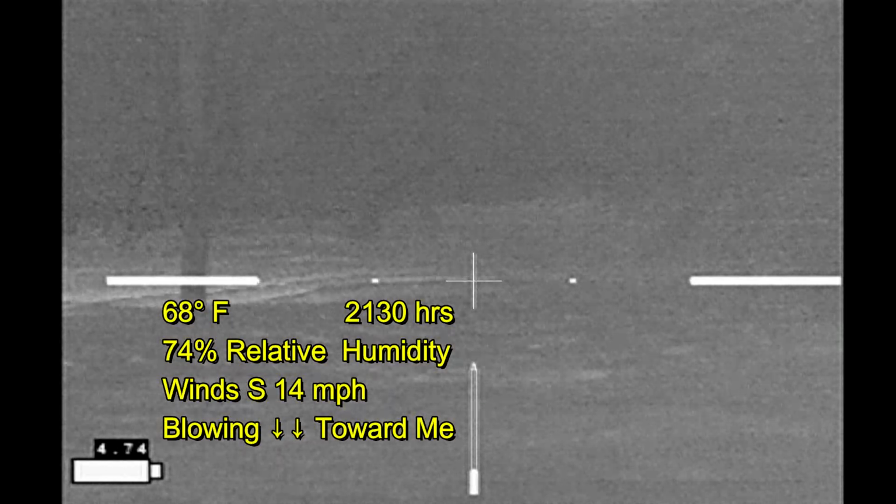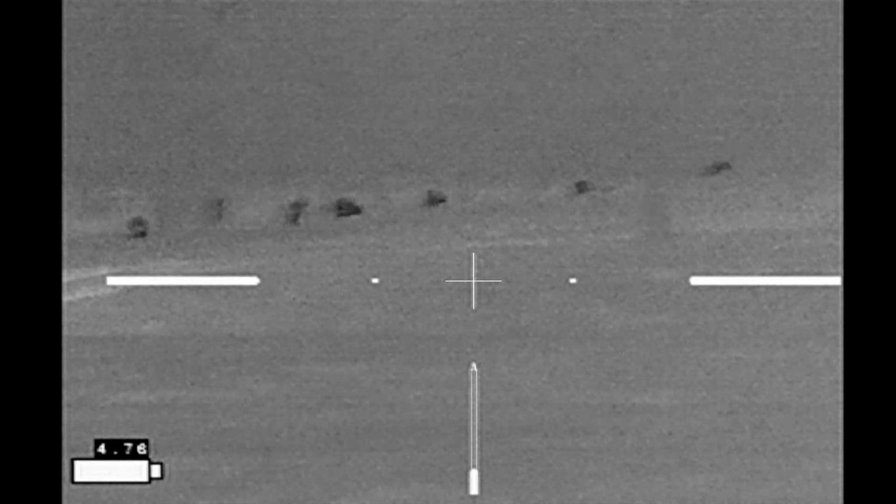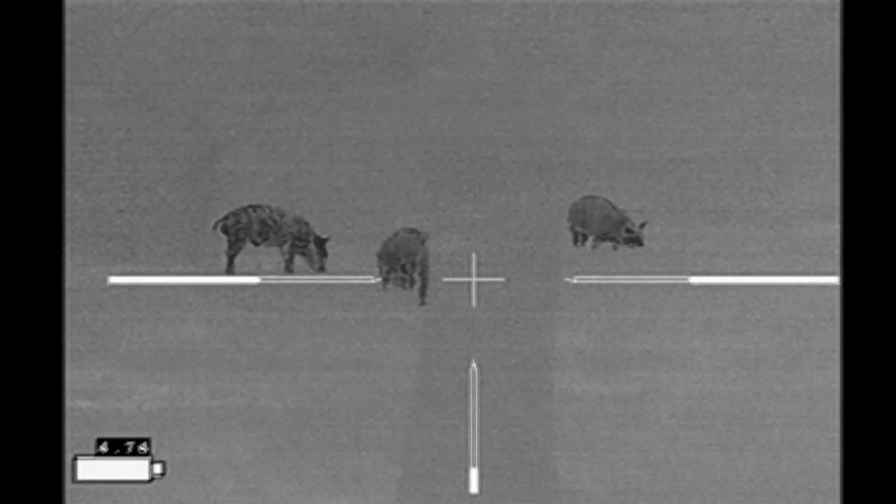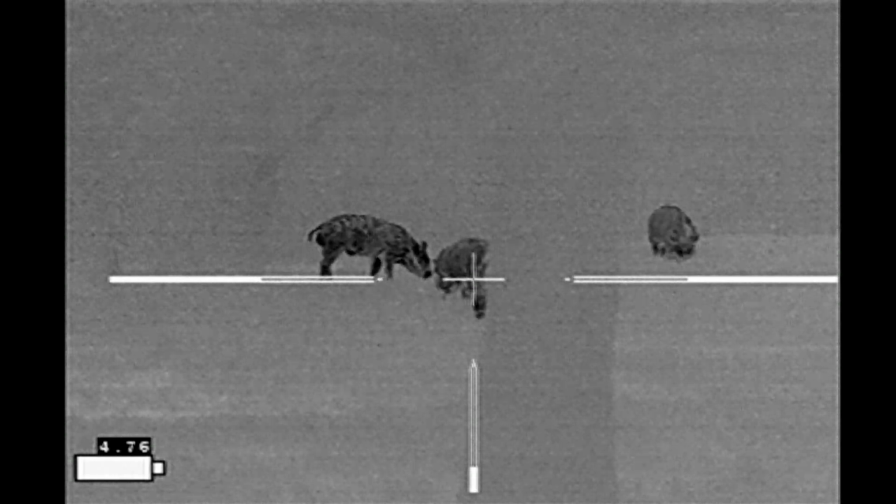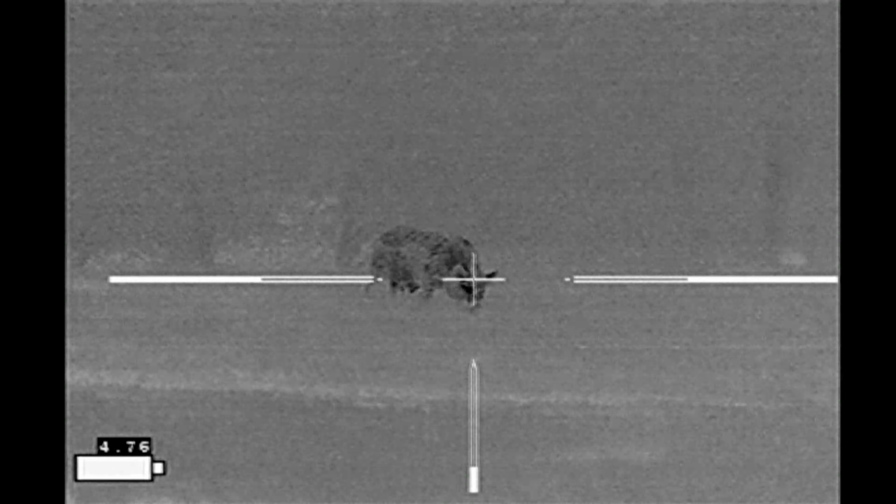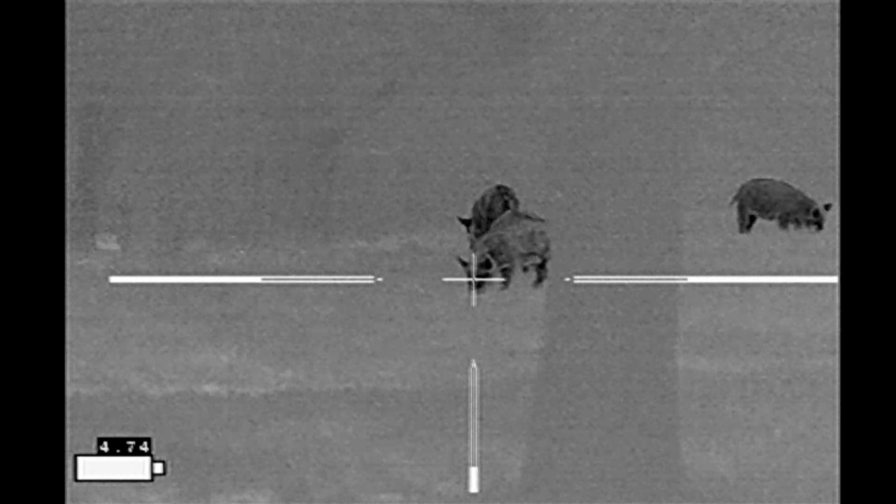And with it blowing through the trees like it is, it's going to cover the sound of my approach, which is terrific. So you can see this is something of a rolling landscape. We're on a hillside with several ravines cutting through the side of the hill. And whereas earlier on there were about 10 or 11 hogs visible, I can only see 5 at this point.